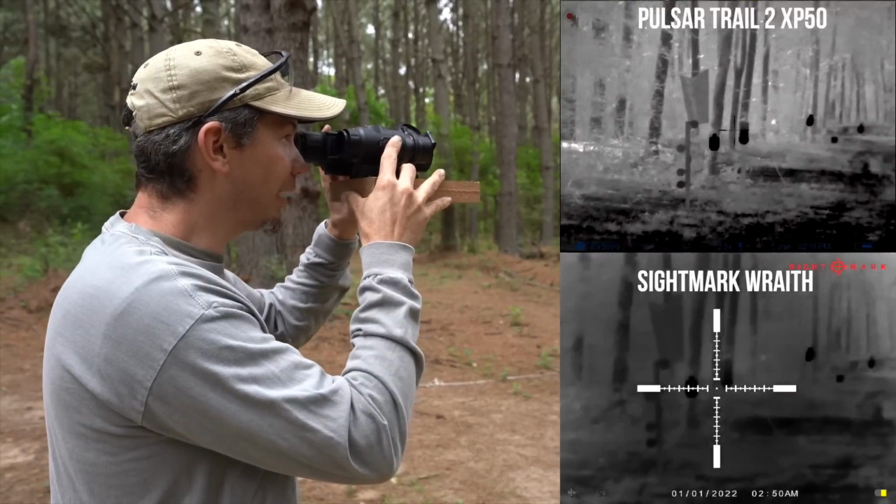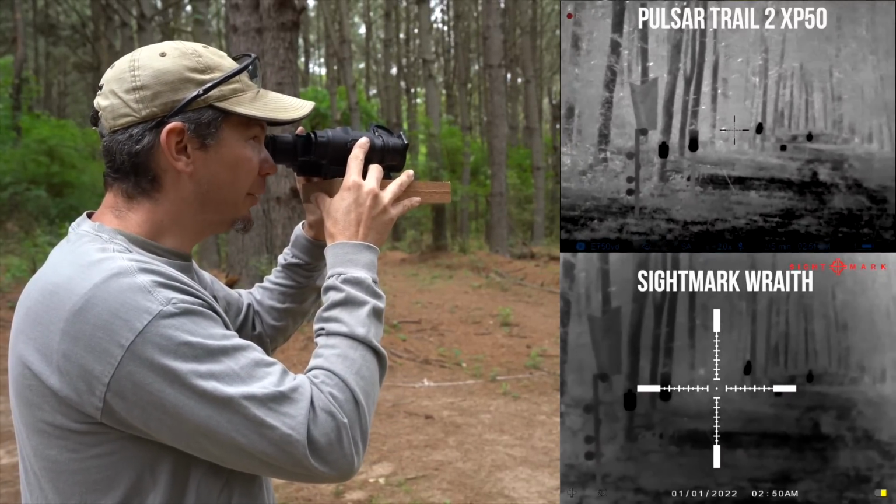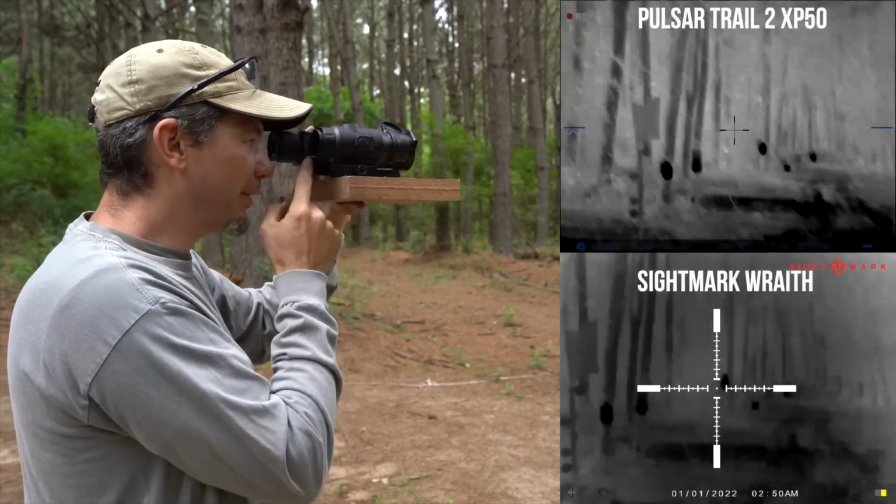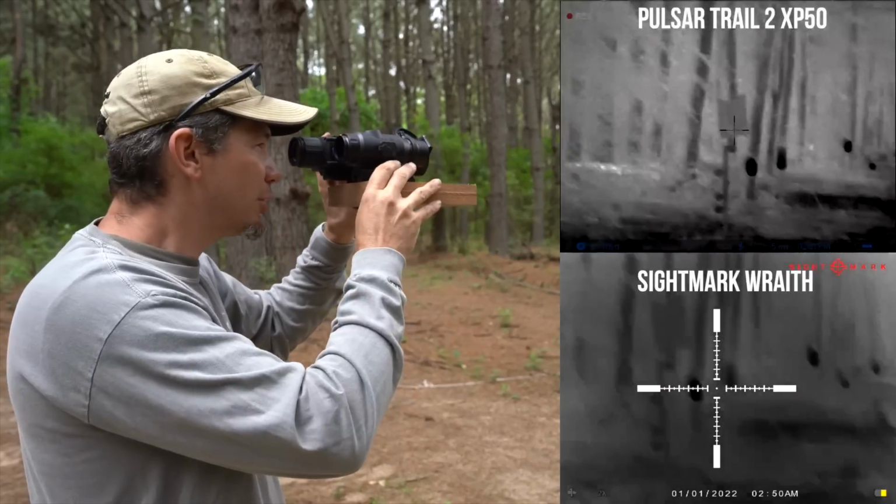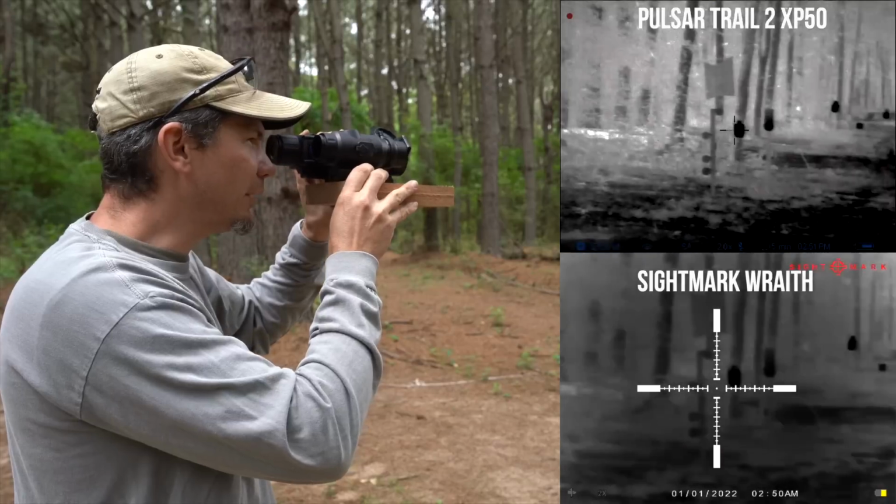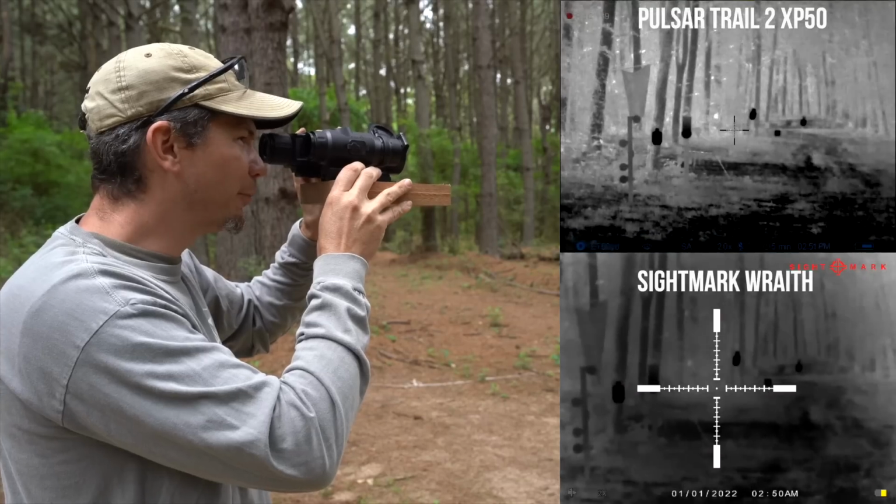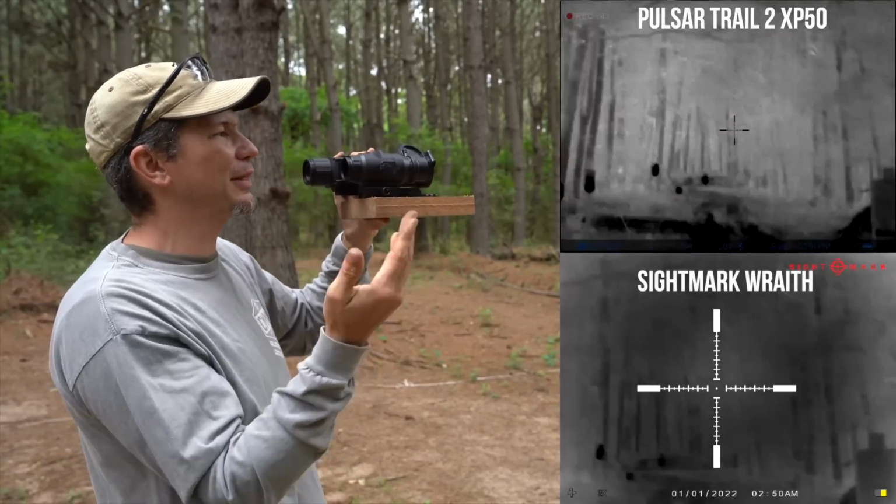However, when I look downrange, where the targets are still a little warm, they almost look clearer in the screen of the Wraith, but the trail picks up more, not ambient, but background detail. So you can see more detail in the trees. But when you put them side by side, you can still just tell what everything is, and it's just as usable with the Wraith.